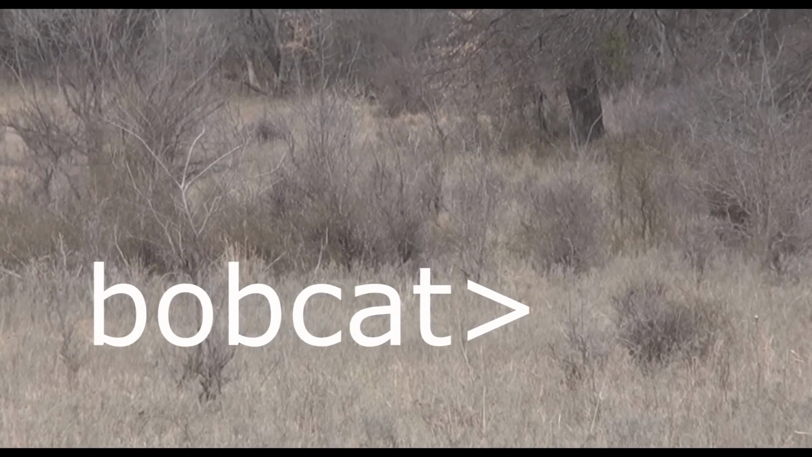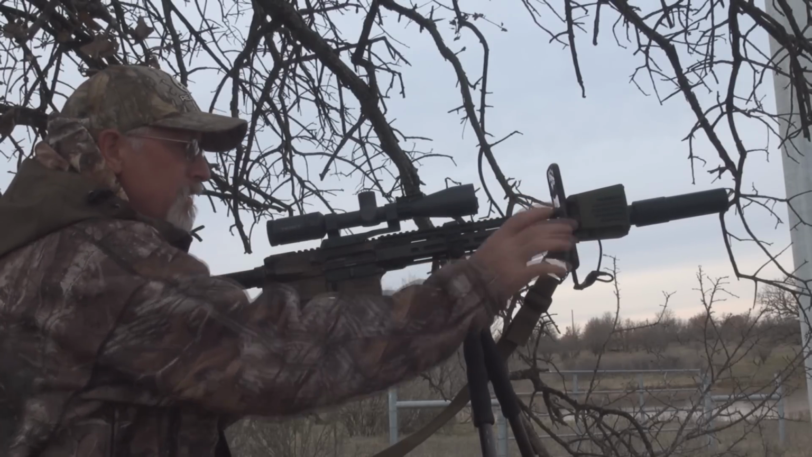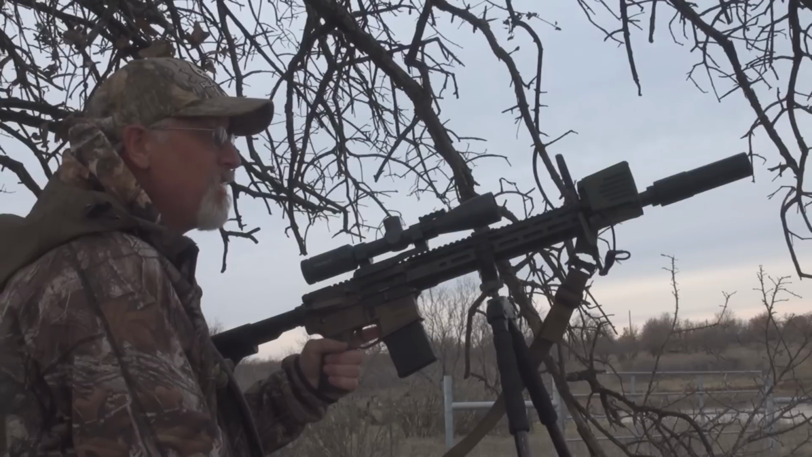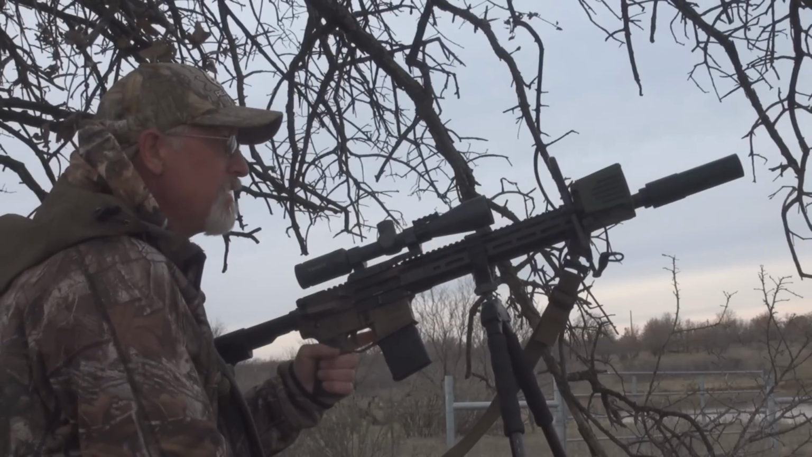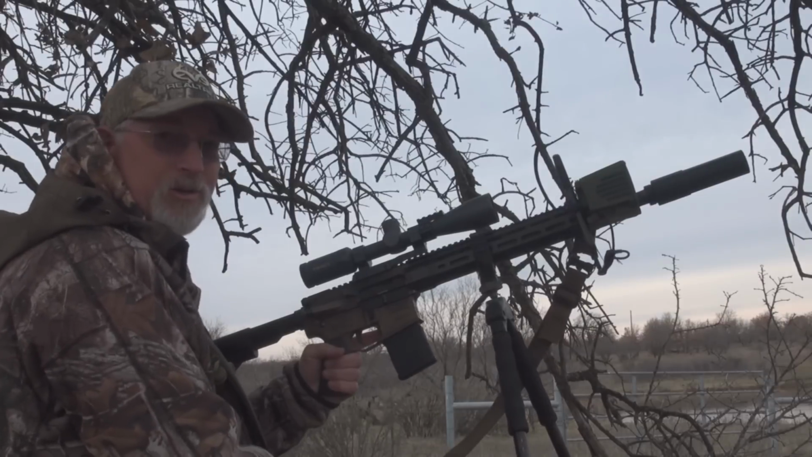All right, we're going to talk a little bit about the new Convergent Sidewinder. Obviously, just look at it there, you can tell why we call it the Sidewinder. What we did was we took the idea of the phone mount and how handy that is and expanded on that, and thought, how handy would it be to have a speaker just right there too.